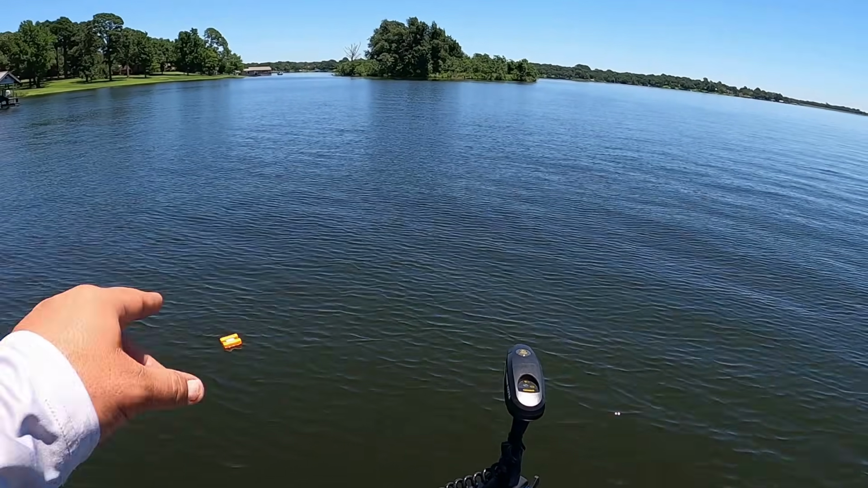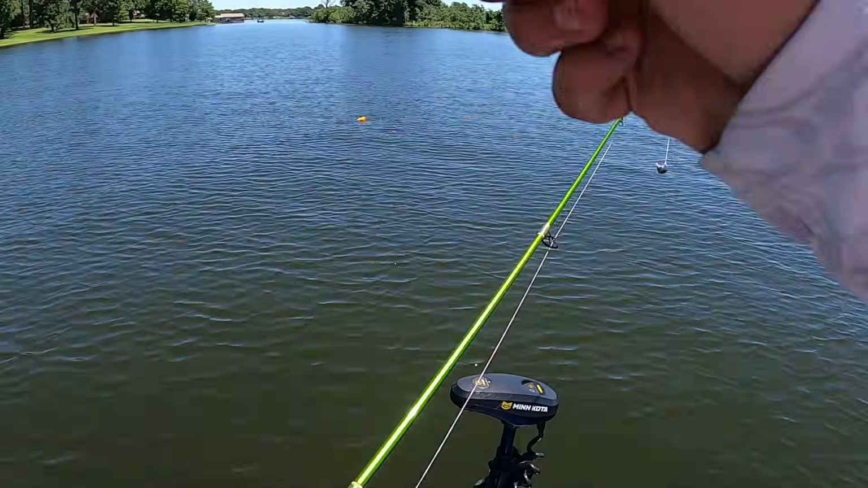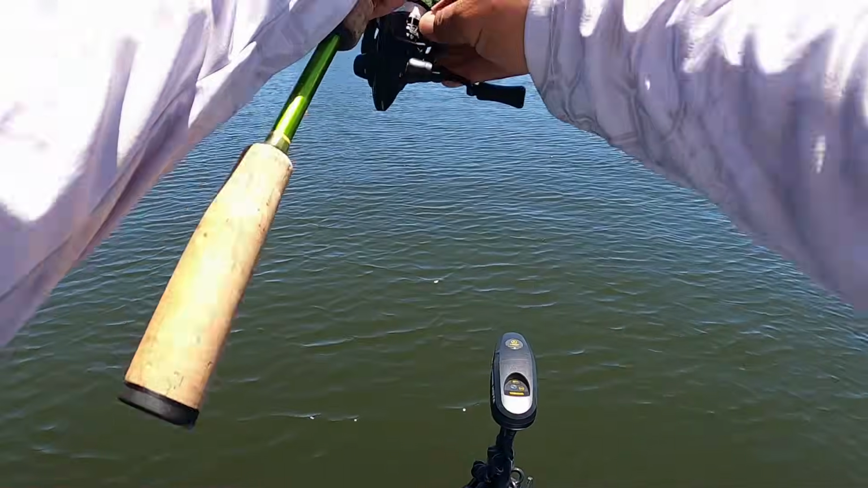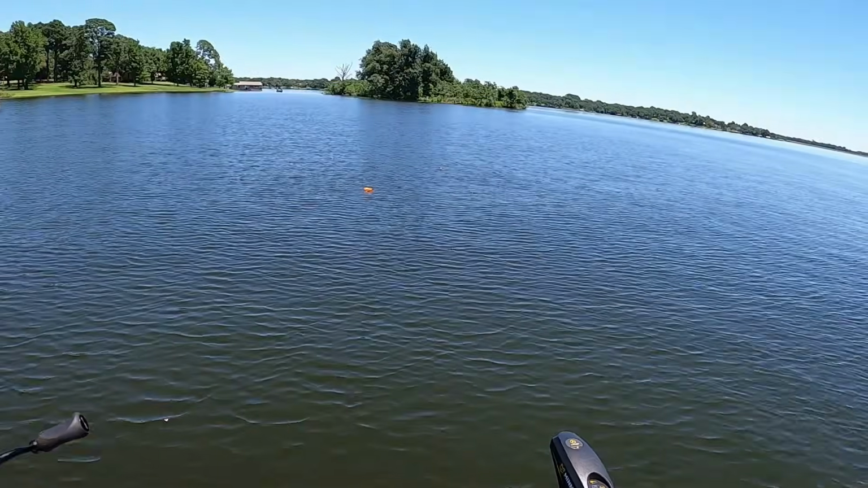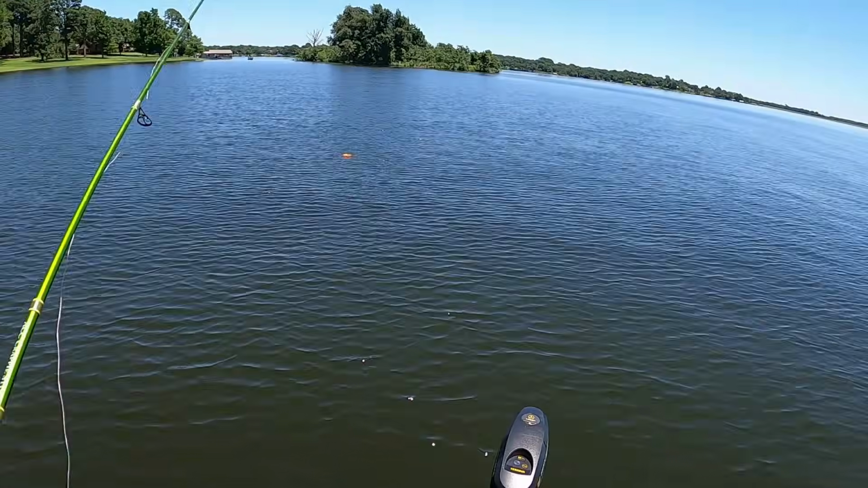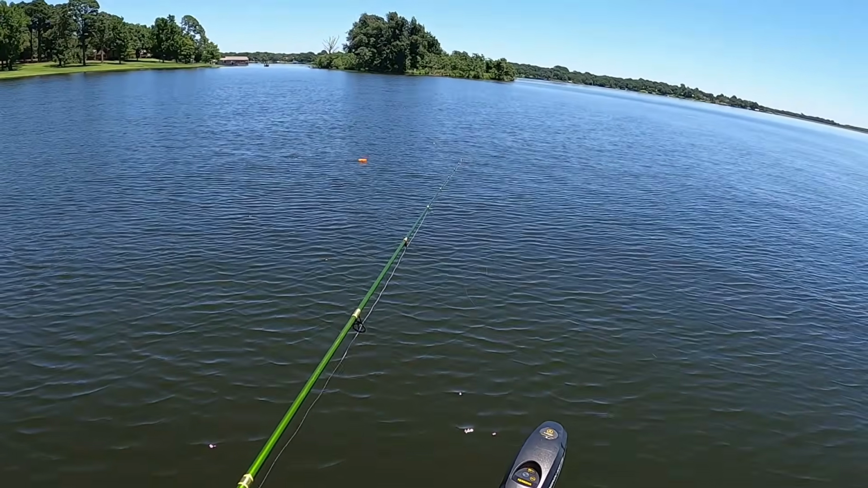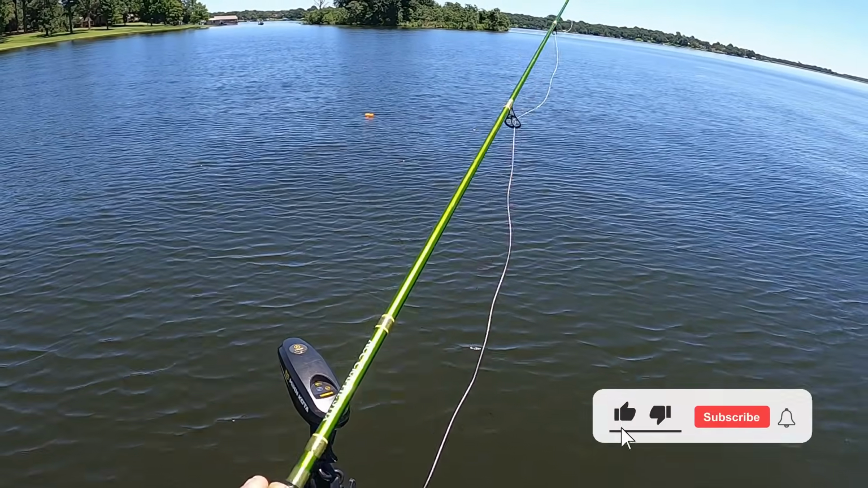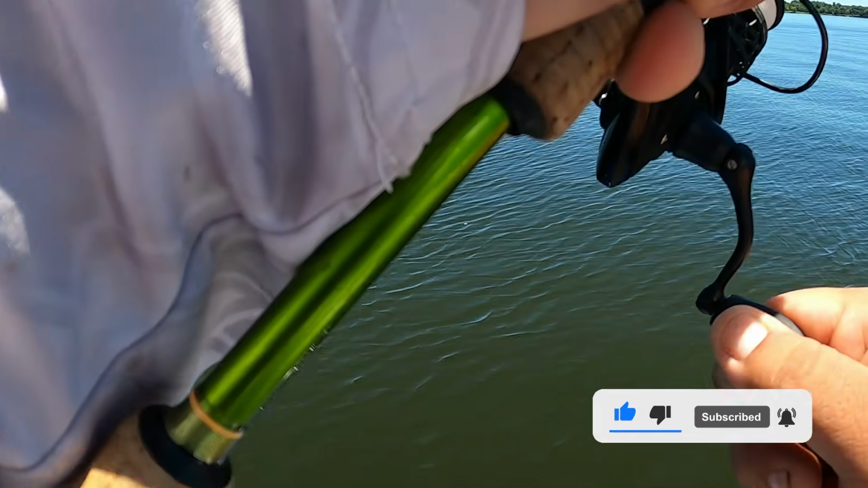I might go pick up this buoy marker, throw it back out, but I'm pretty sure I'm set. All right, guys. I went ahead and picked that buoy up. Sometimes you need that buoy for a little marker, you know. So I went ahead and picked it up. See if we can find them again. Pretty big bed, so should be able to find him. There he is. That sucker just took it straight under, guys.